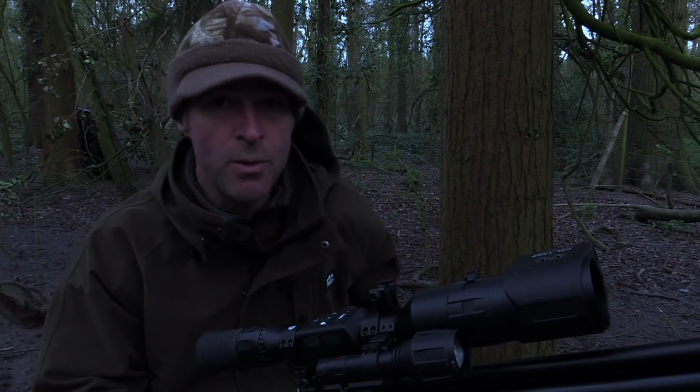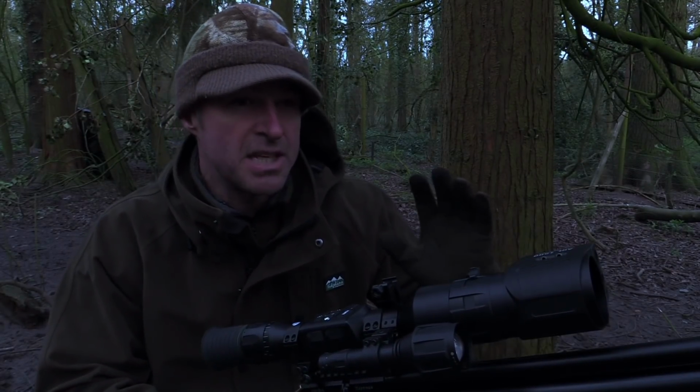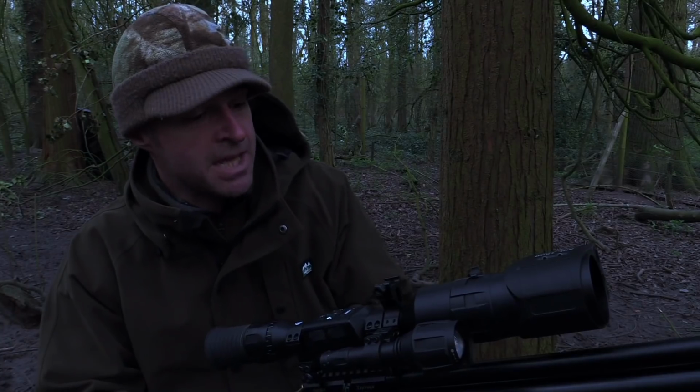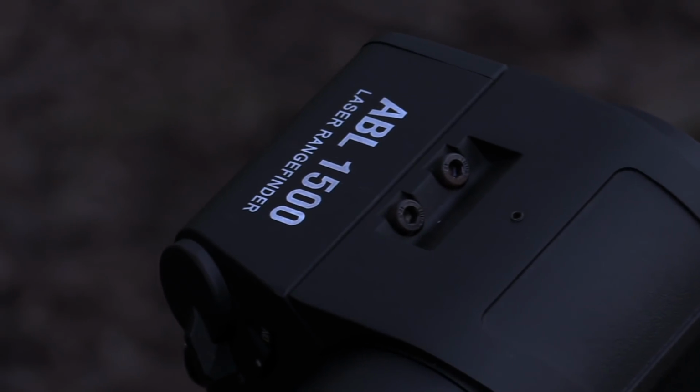I've made myself comfortable. As ever, I'm sat from a seat and I've got the sticks, so everything's going to be nice and steady. I shouldn't struggle at all to hold still on those shots when they present themselves. The kit, the night vision unit, this has really become my go-to night vision setup through the winter and now into the spring.